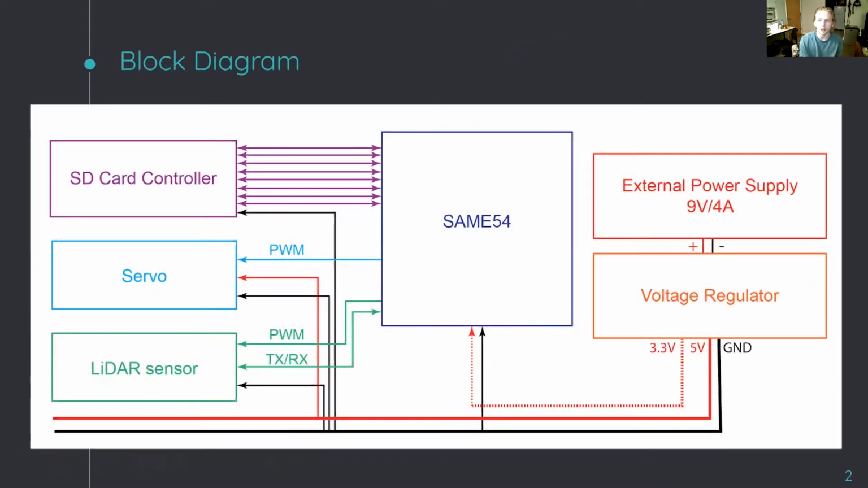Here you can see the block diagram of how we would set up the custom embedded system. We decided to use 9 volts for the external power supply, and bringing in 9 volts means that you need to use a voltage regulator in order for us to get our correct voltage sources.